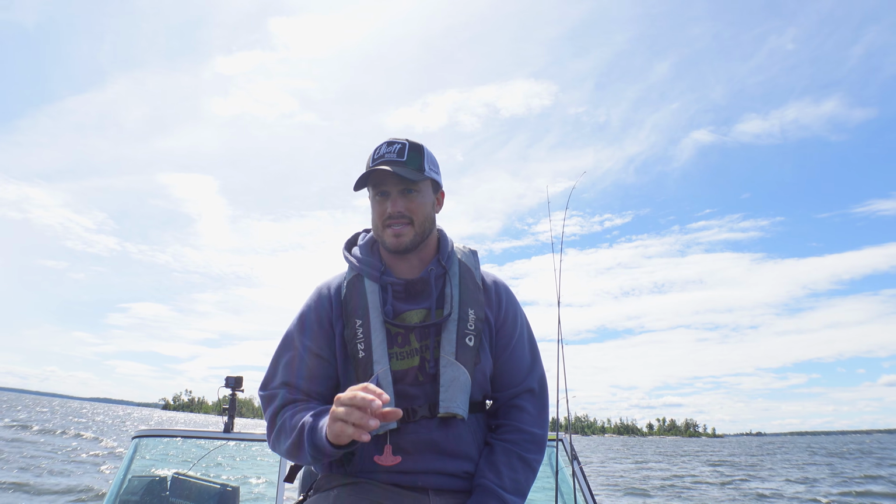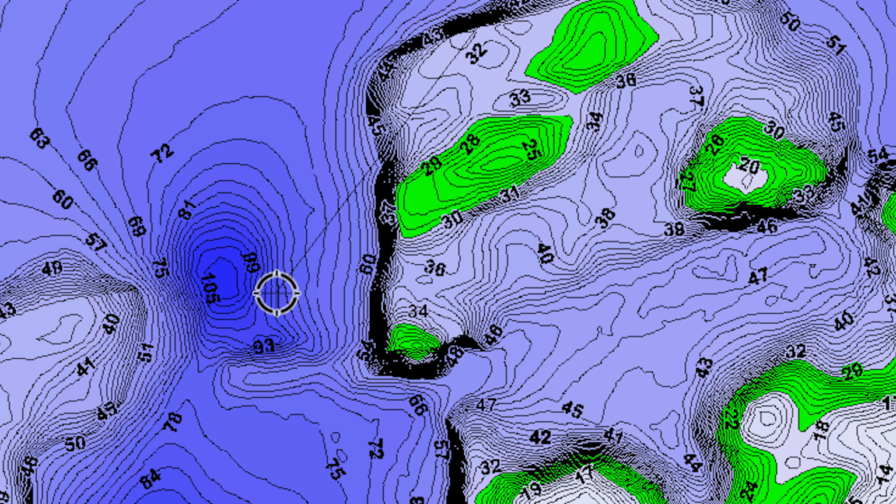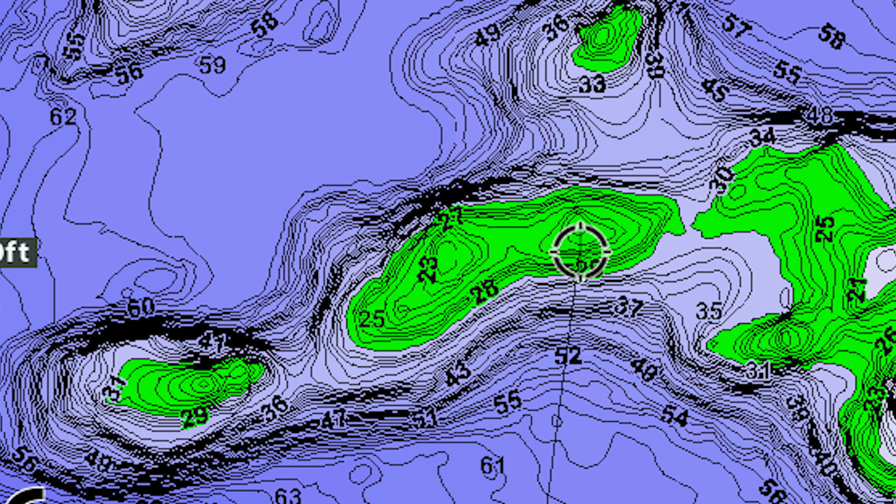And one of the things that I will do is use my depth highlight contour on my Humminbird, and right now I have it set from 20 to 30 feet, because that's the depth range where I'm seeing most of these fish. So I'm looking for these bigger pieces of structure that are topped out in that 20 to 30. Sometimes they might be up higher, but if they have a good congregation of humps, even with some a little bit deeper that top out, some a little bit shallower, that's just a great area to find a lot of different groups of fish, finding some of these sweet spots.